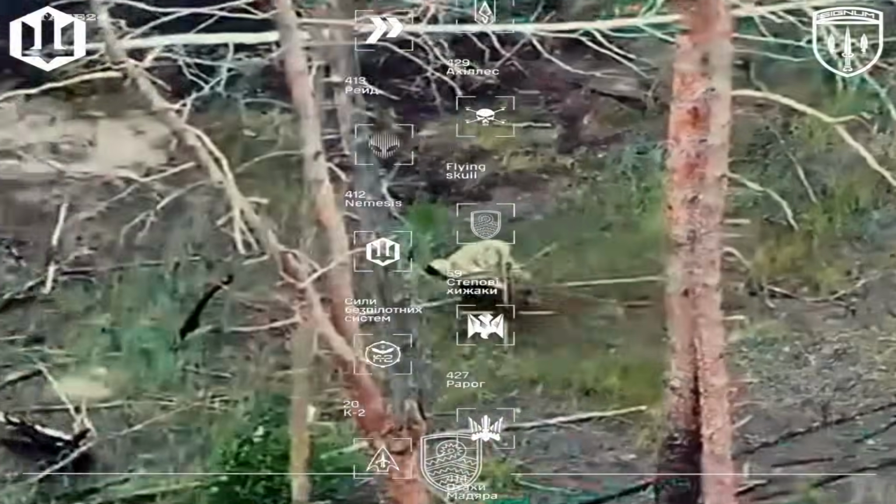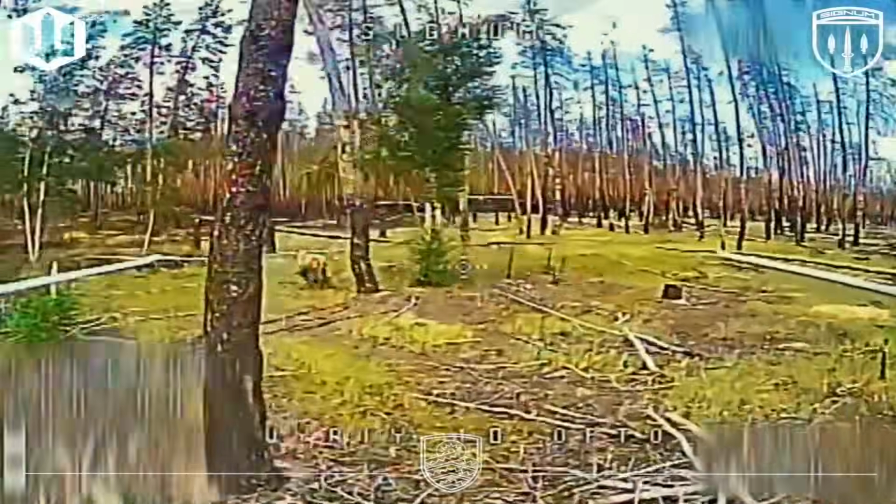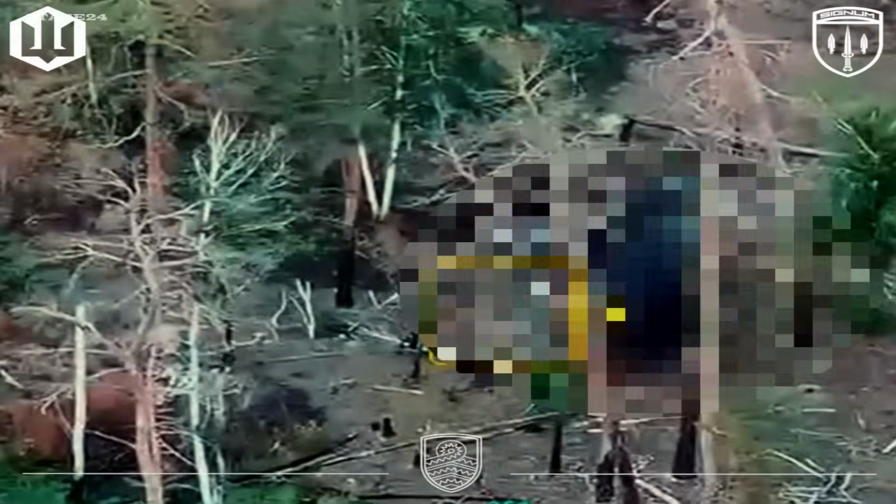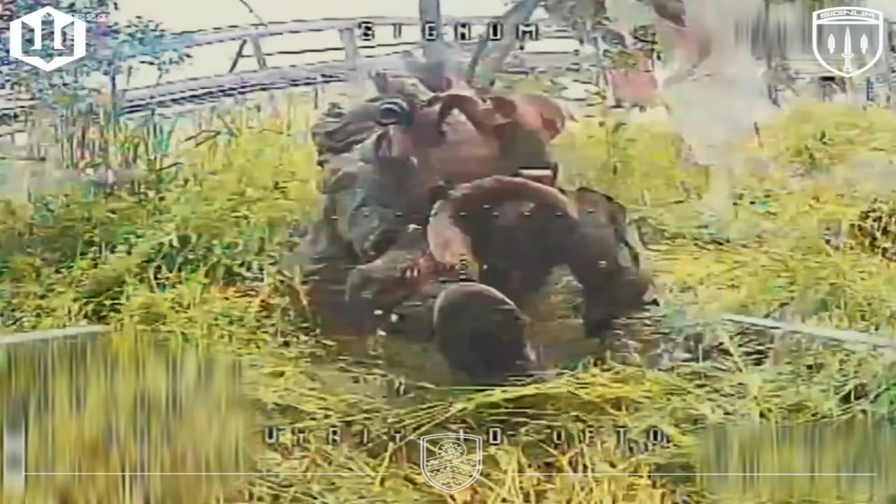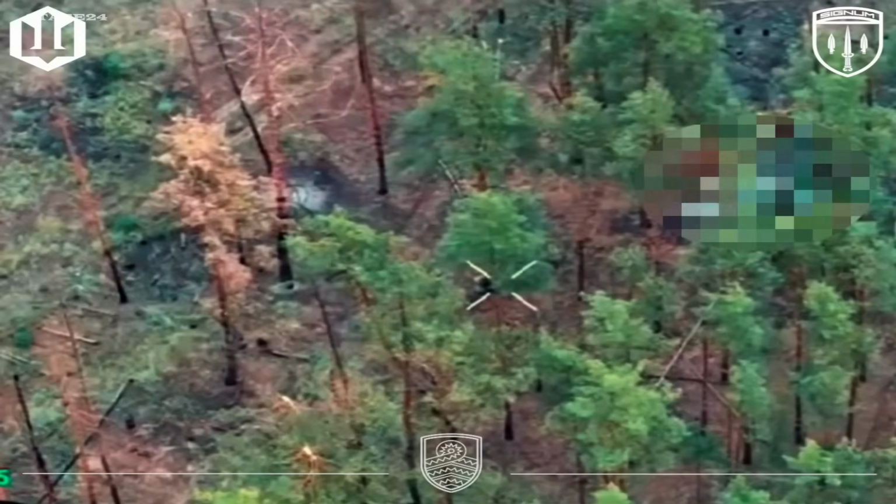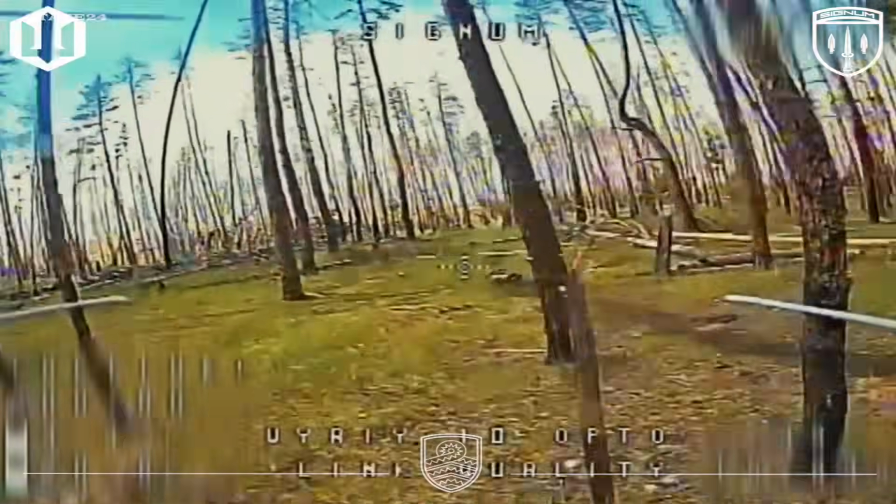The war in Ukraine is still raging. June 7th, 2026. Lyman direction. Signum Battalion, FPV drones in the air. And the soldiers on the ground aren't from Russia. Foreign nationals, recruited, deployed, and sent forward into one of the most drone-saturated sectors on this front.